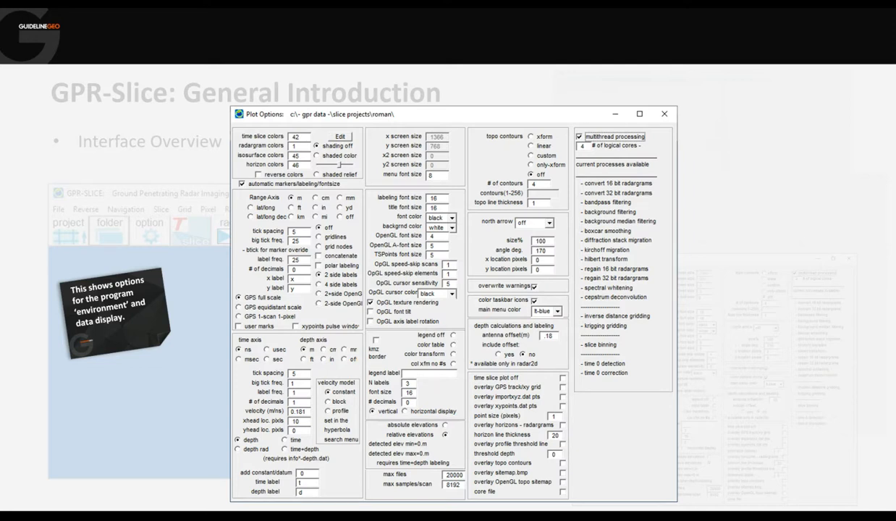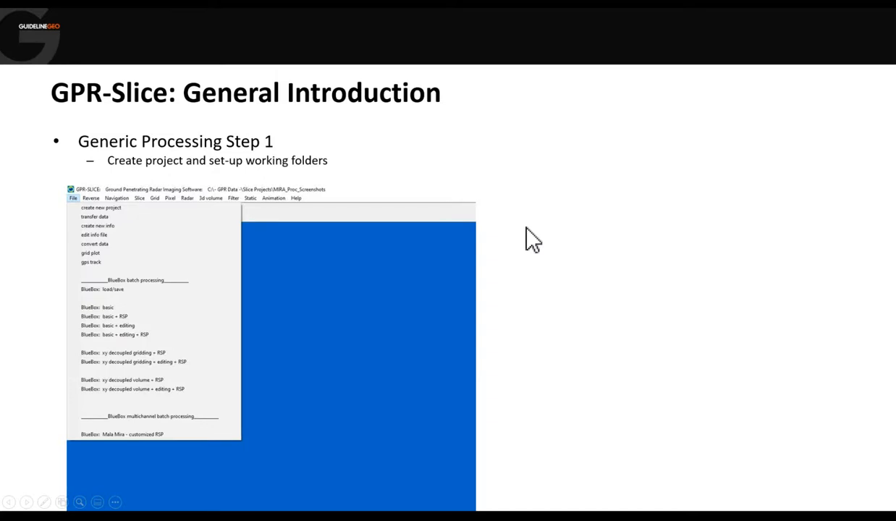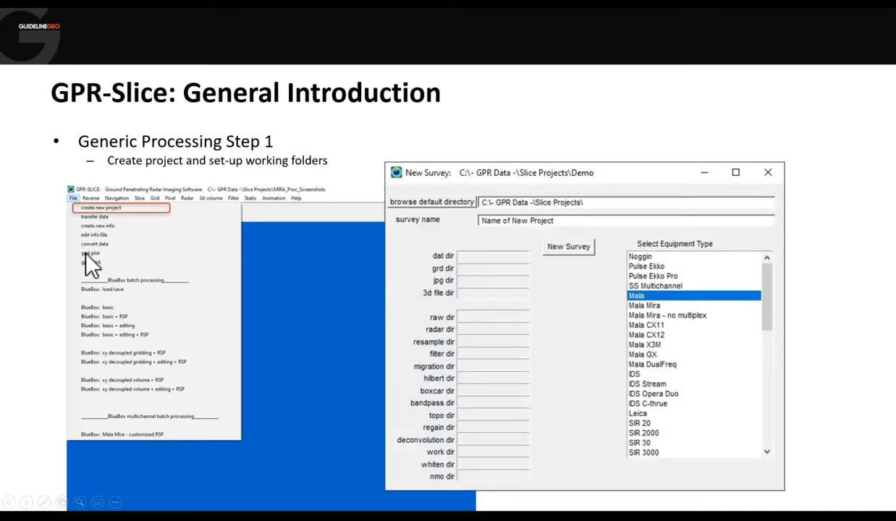Okay, so generic processing step number 1 was to create the project and set up the working folder. So that's in the file menu. And as I say, we're going to work top to bottom, create the new project. So in here, it tells us the parent directory. Then you add in your survey name, and the survey name will be a subfolder underneath that parent directory.